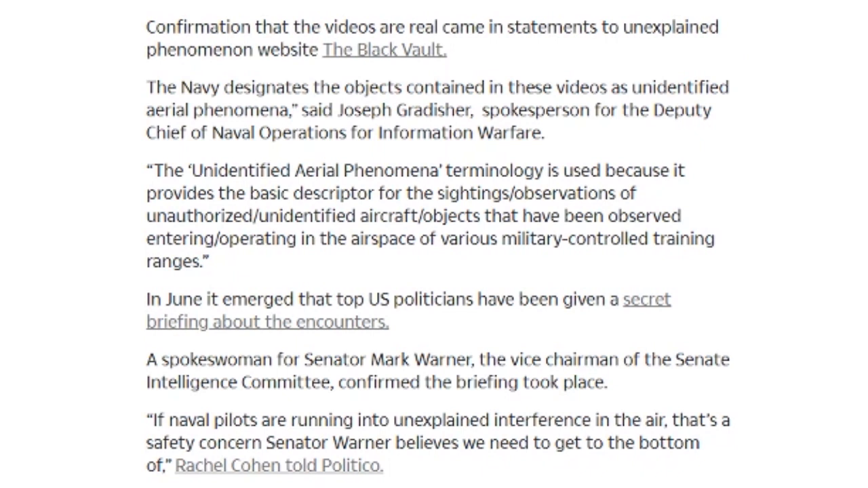The unidentified aerial phenomena terminology is used because it provides the basic descriptions for the sightings or observations of unauthorized or unidentified aircraft or objects that have been observed entering or operating in the airspace of various military control training ranges. In addition to that, a spokesman for Senator Mark Warner, the Vice Chairman of the Senate Intelligence Committee, confirmed